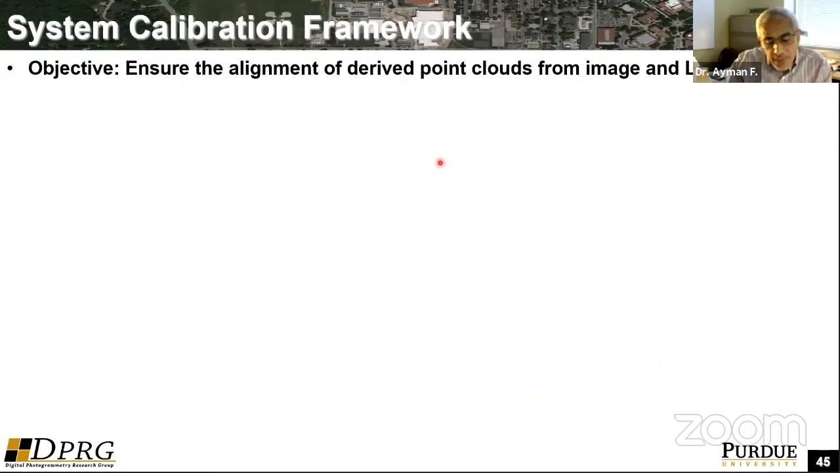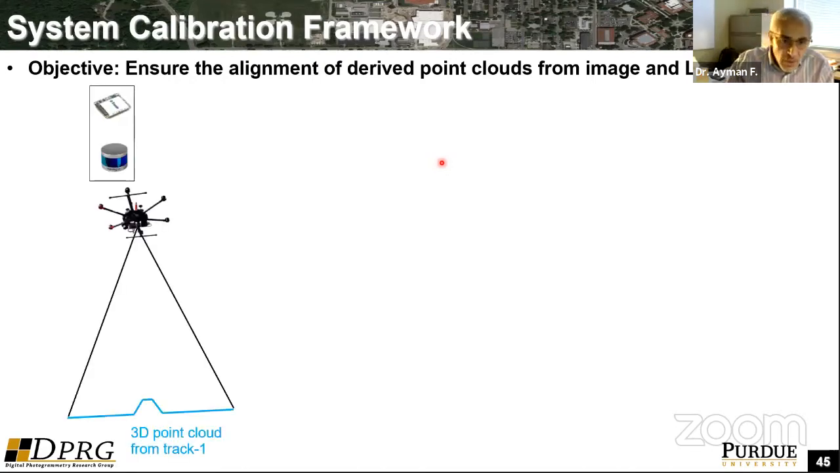So the whole idea of the system calibration is that we would like to make sure that we have different modalities, could be LiDAR, could be RGB data, it could be hyperspectral data, and the data we derive are perfectly aligned. For example, you can think that you have a UAV, this is one track, you have the GNSS, you have the LiDAR, you have a point cloud.